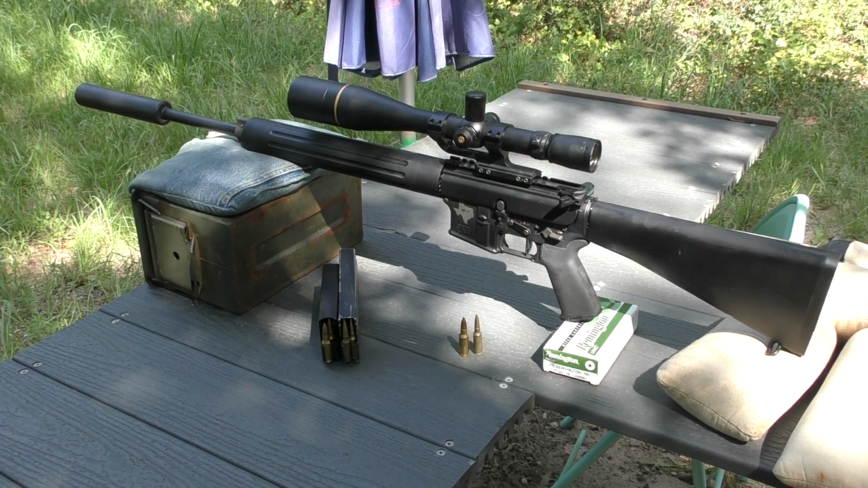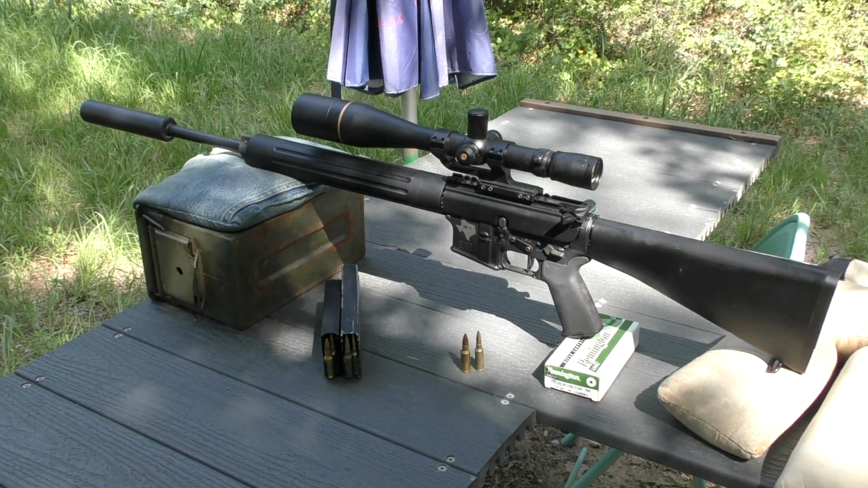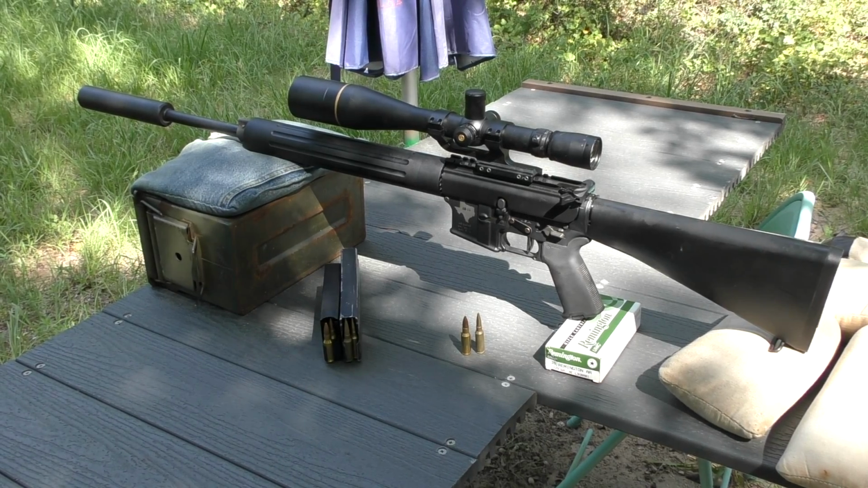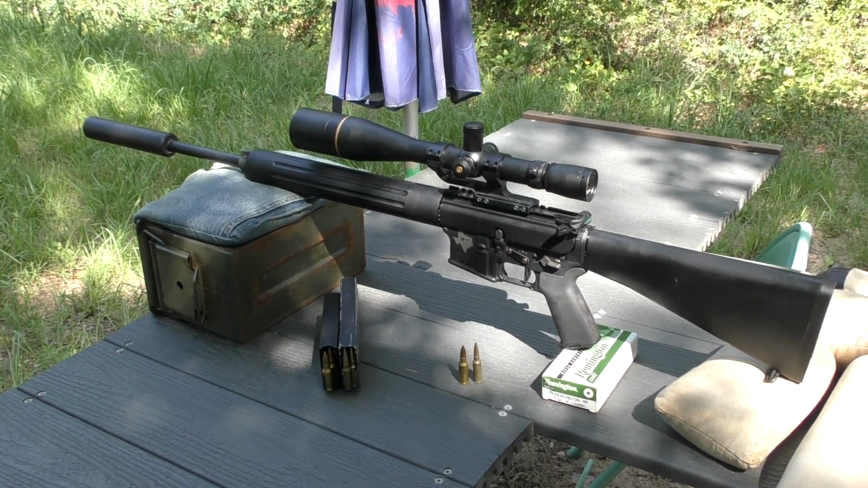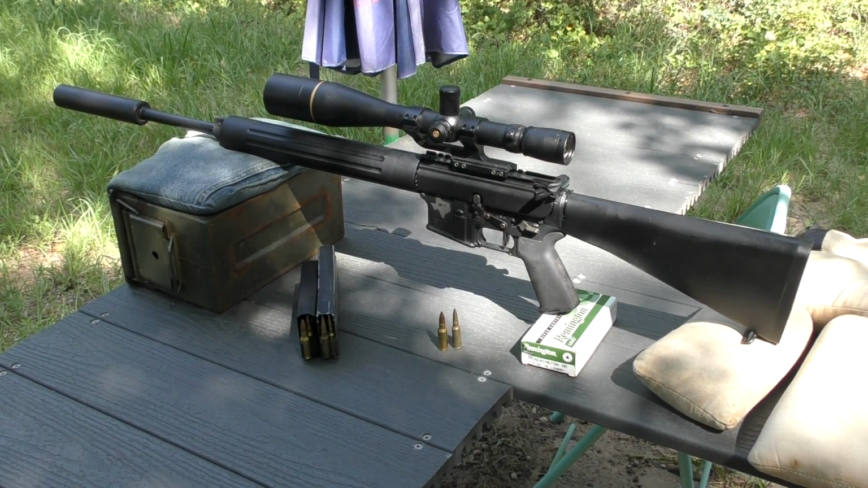Alright, here in the coming weeks I plan to switch gears on my hunting rifle for hogs. What I have here on the bench is a unique caliber, the 30 Remington AR. This debuted from DPMS and Remington, I want to say 2012. I'll have to check.